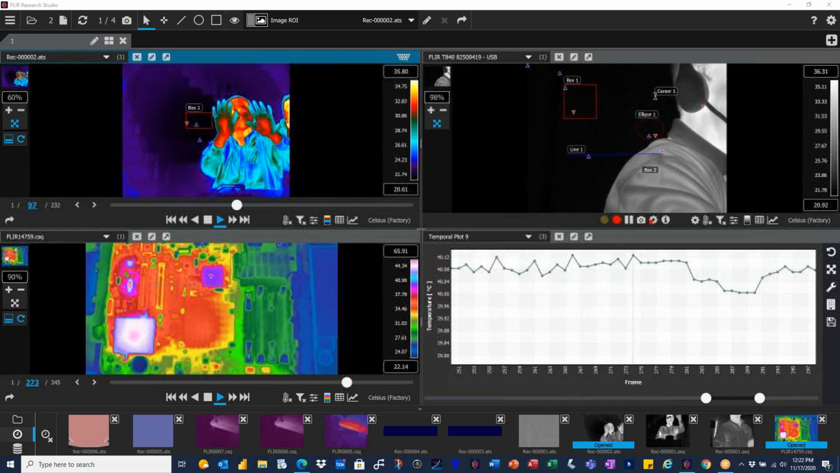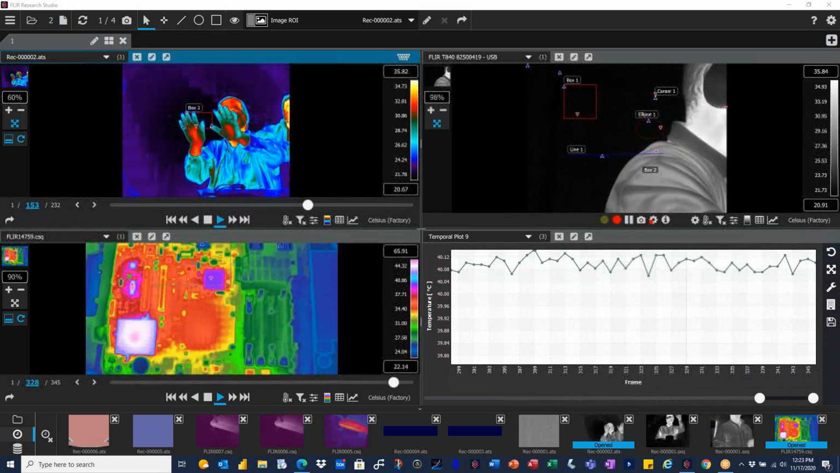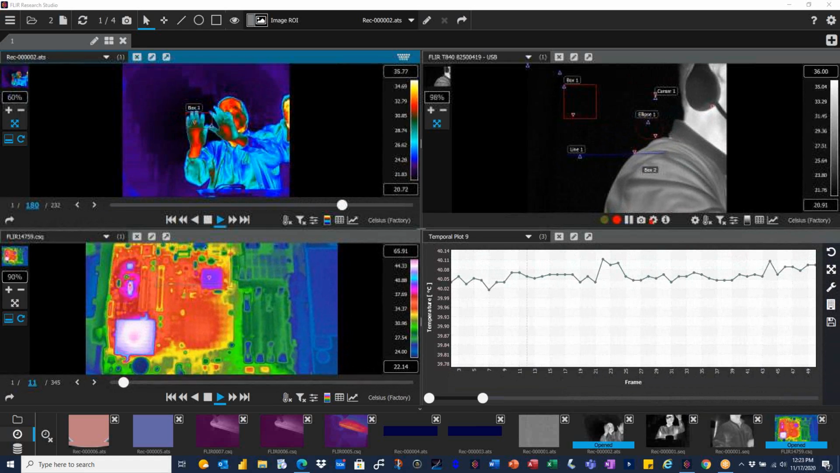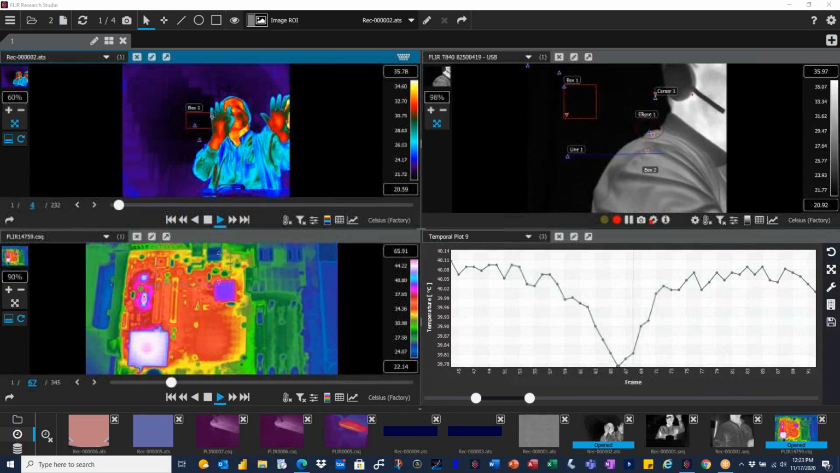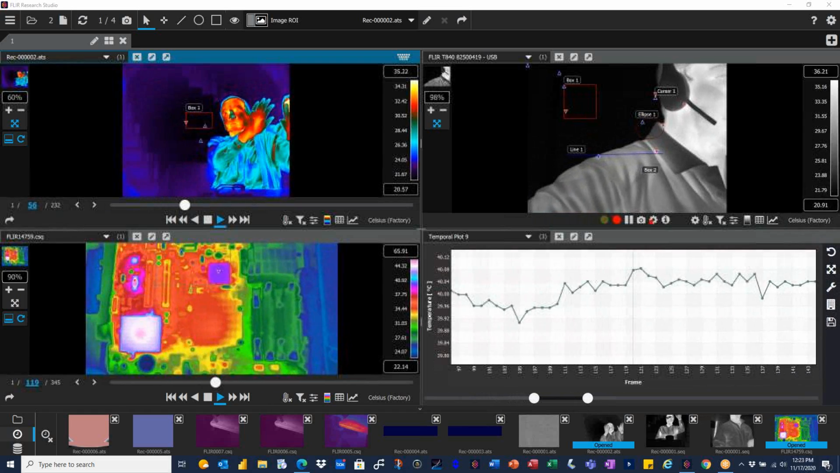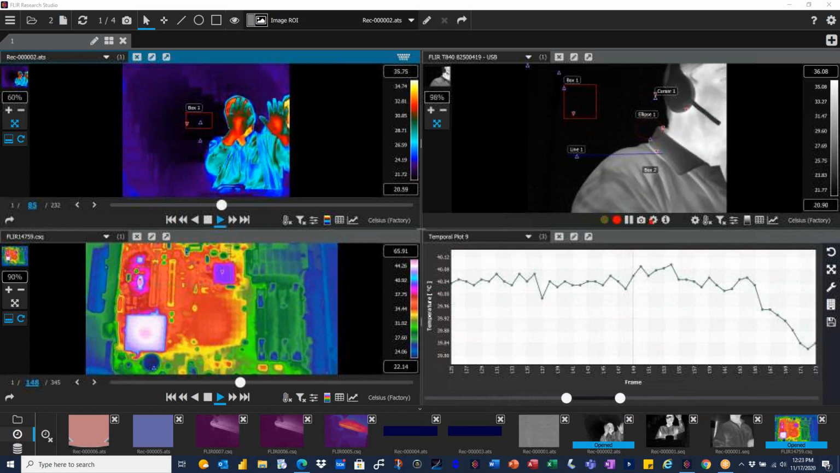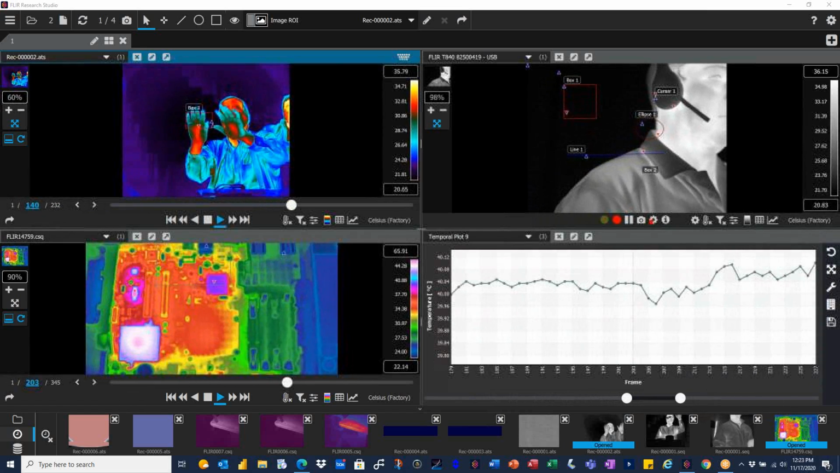Some of them will have 20 millikelvins or 0.02. So as long as there's that little difference between two pixels, you will see something. That's what we usually say. What you're asking about is the sensitivity of a camera, and cooled cameras will always be much more sensitive than uncooled cameras for what they can see.